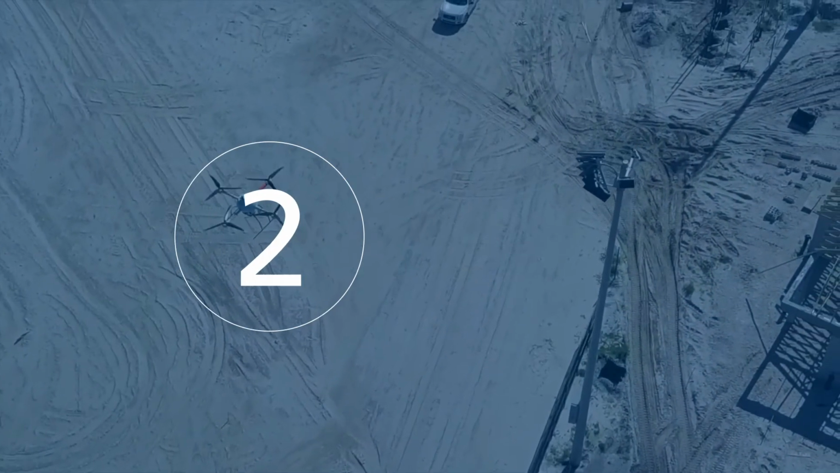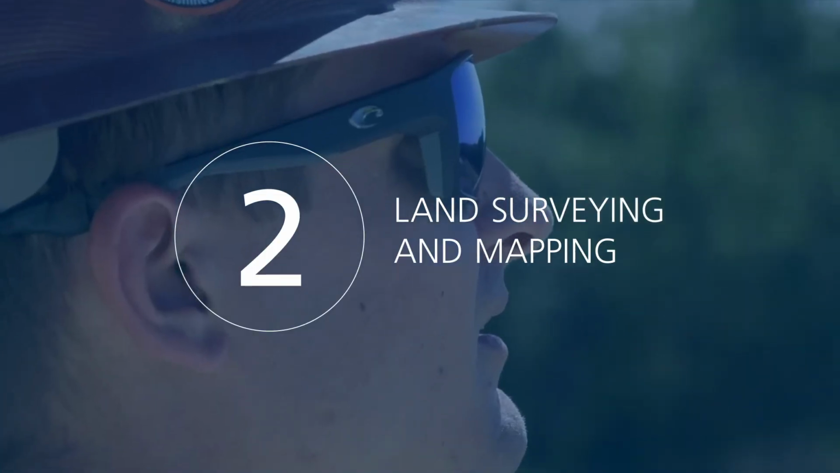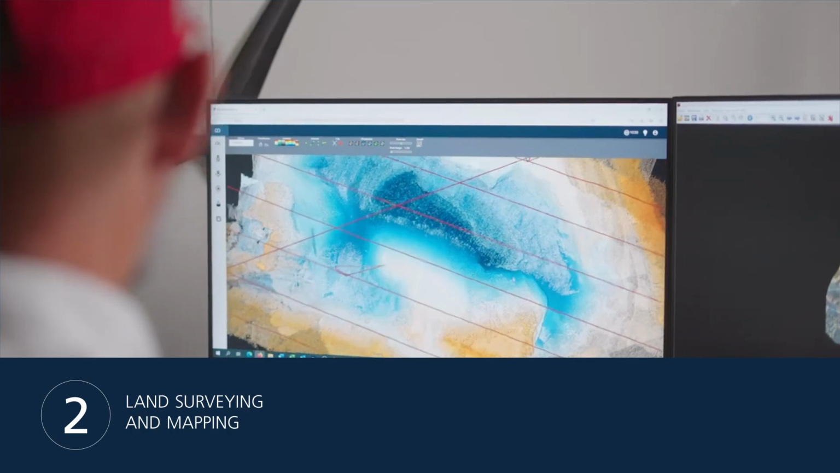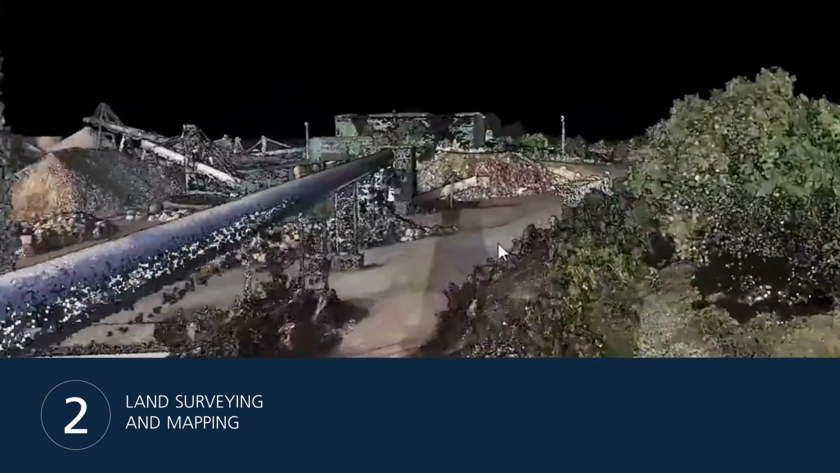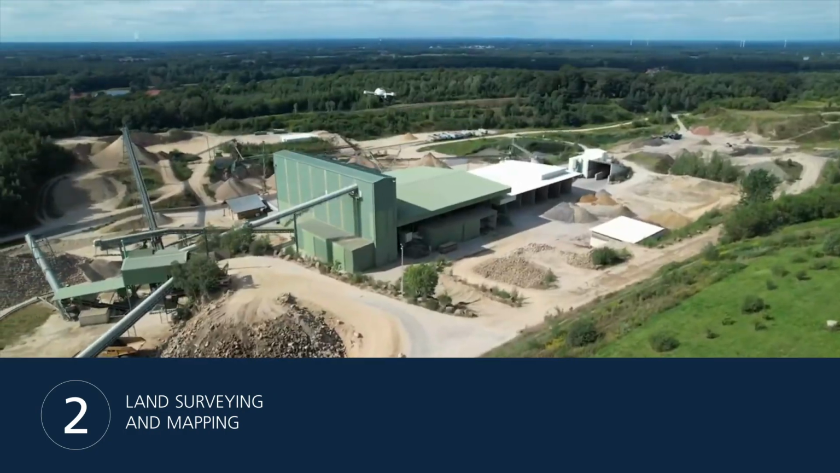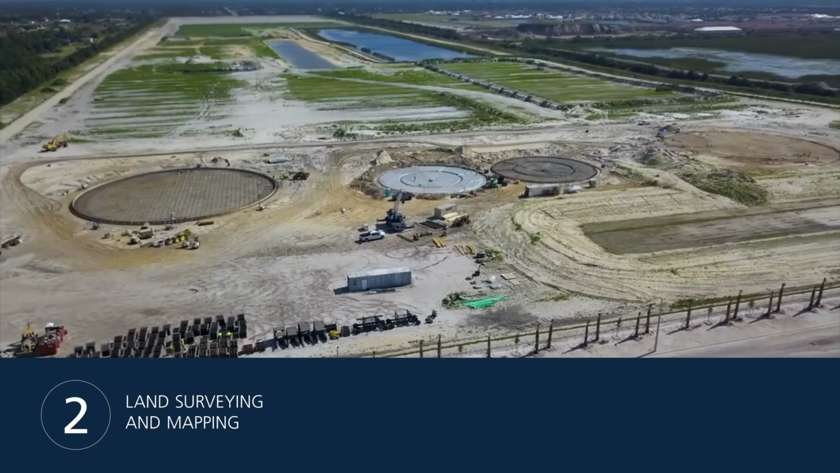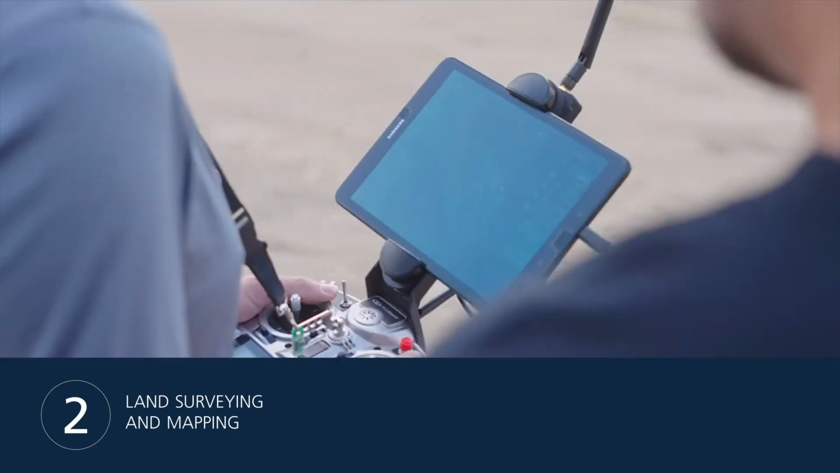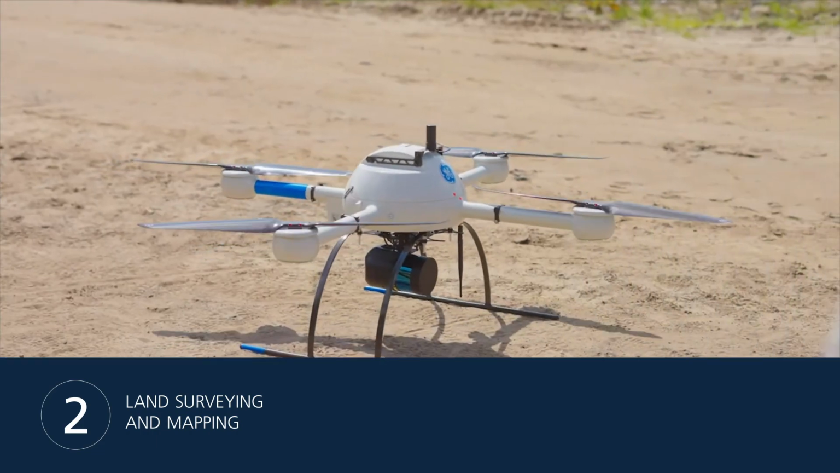Number 2. Land surveying and mapping. LiDAR sensors can be attached to drones to quickly, accurately, and cost-effectively generate 3D digital terrain models of remote or rough areas. Drone surveying equipment can be the right tool for covering specific land areas in situations where a manned aircraft is overkill. Drones are easier and faster to deploy than airplanes or helicopters, reducing costs and risk.